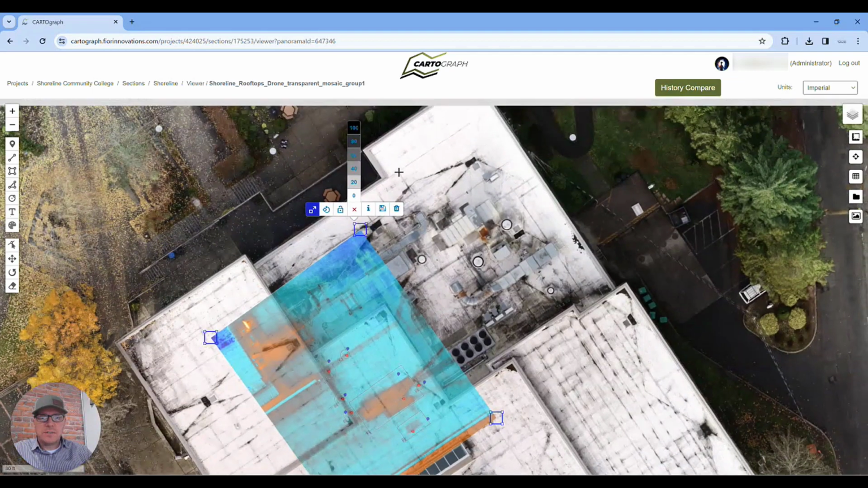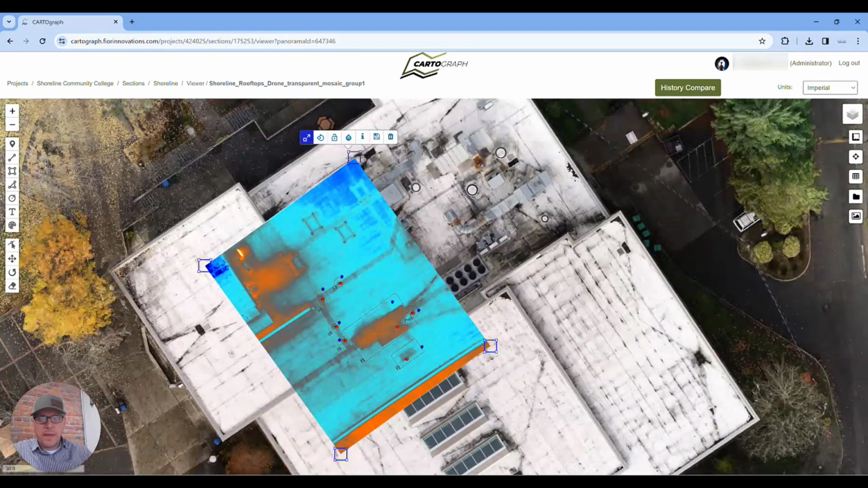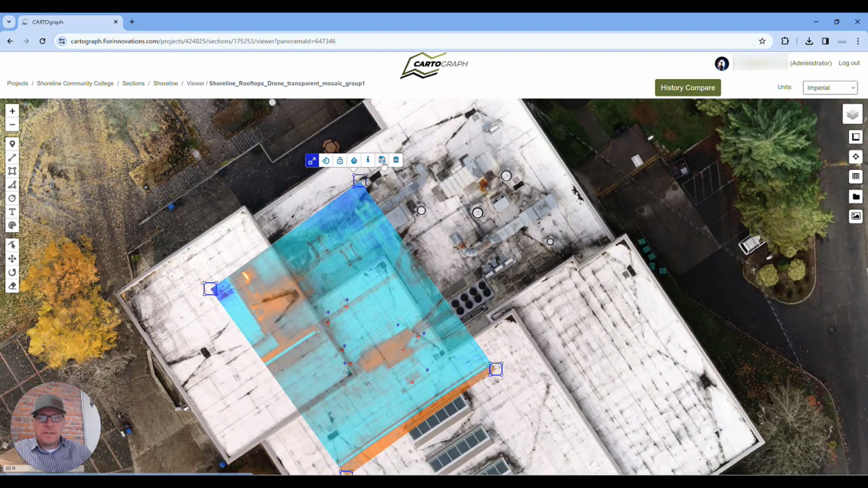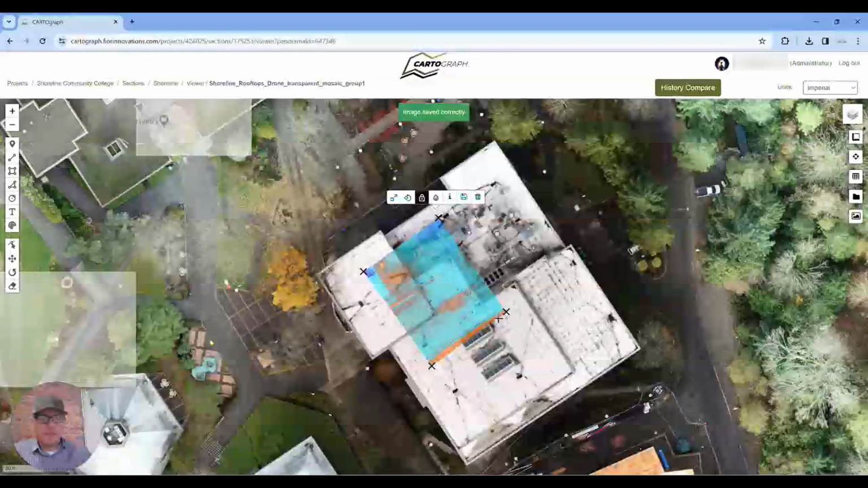Okay, so I can change the transparency here. I can go 100, so it's fully opaque, and we can see all that thermal information of where water might be intruding, or thermal anomalies, as thermographers like to call it. But we could also do a transparency so we can see context. So all I have to do is save that image. It uploads it, and now it's there and stuck on the image.